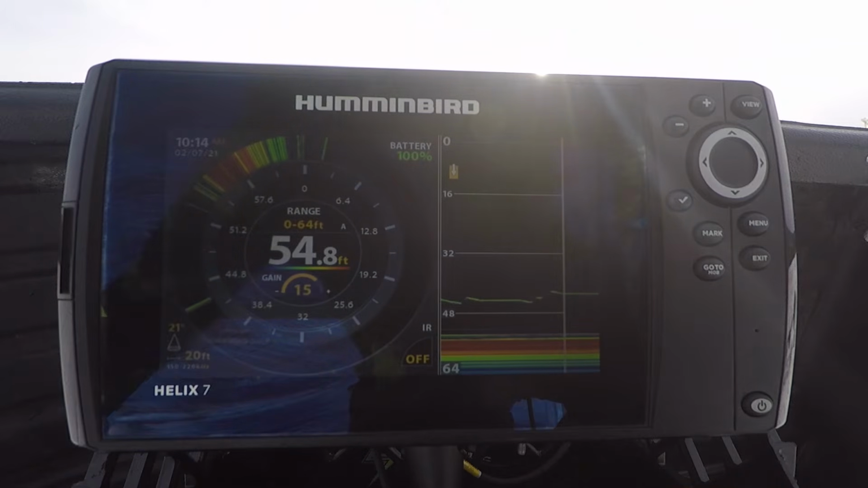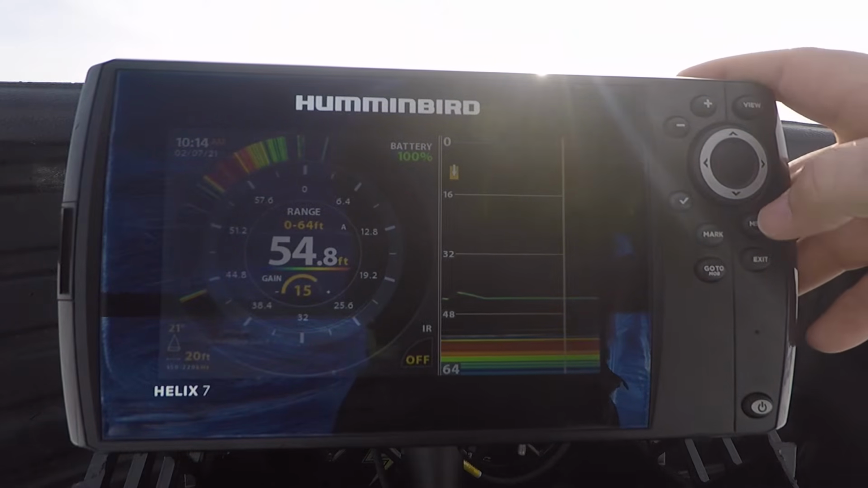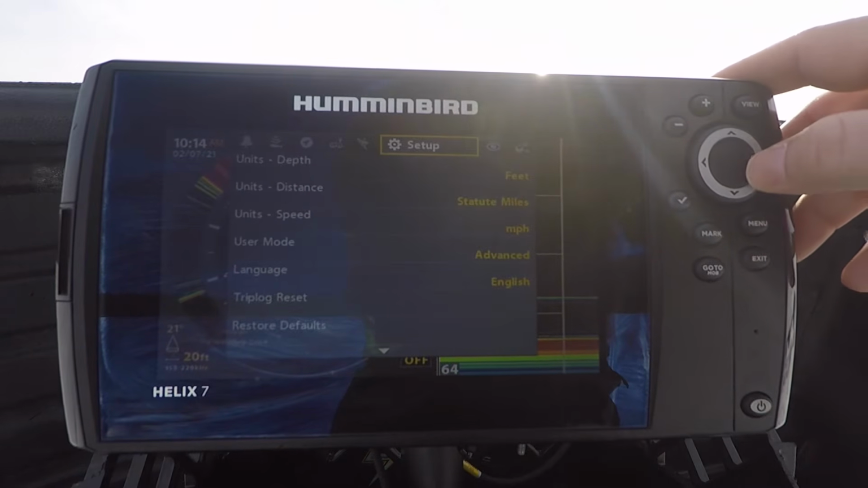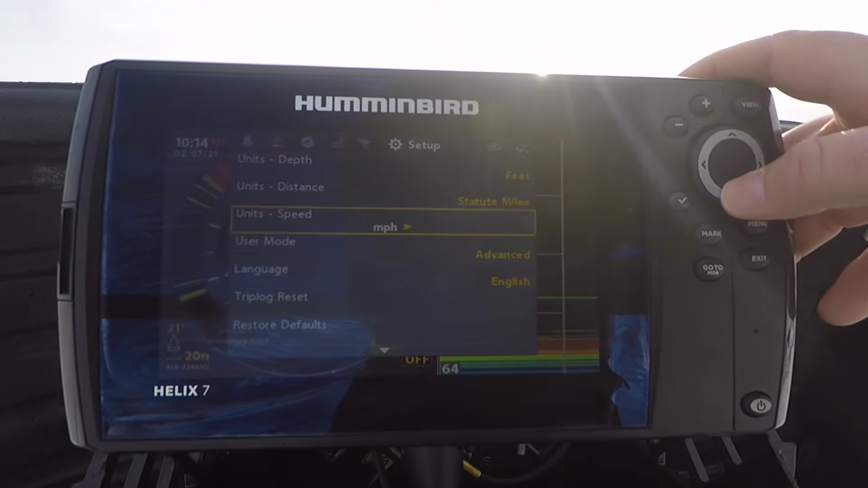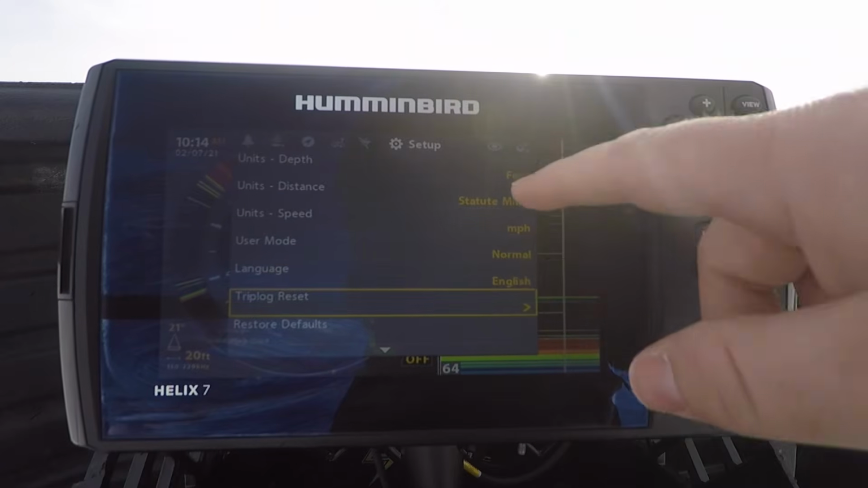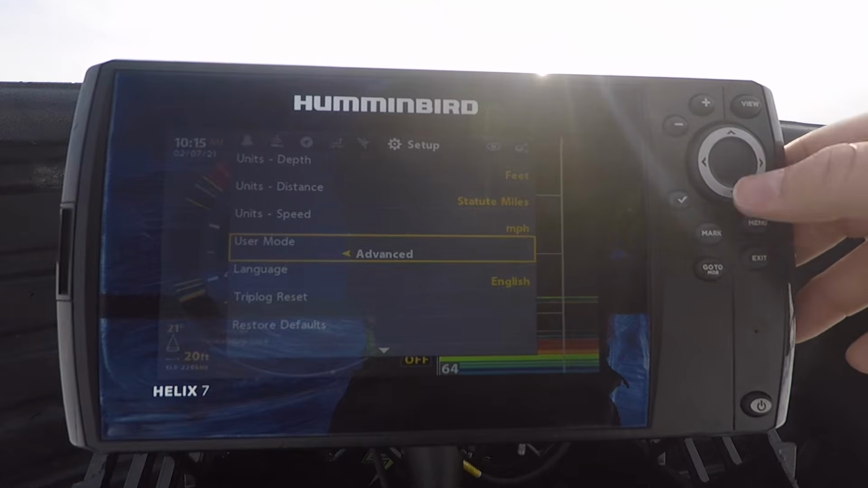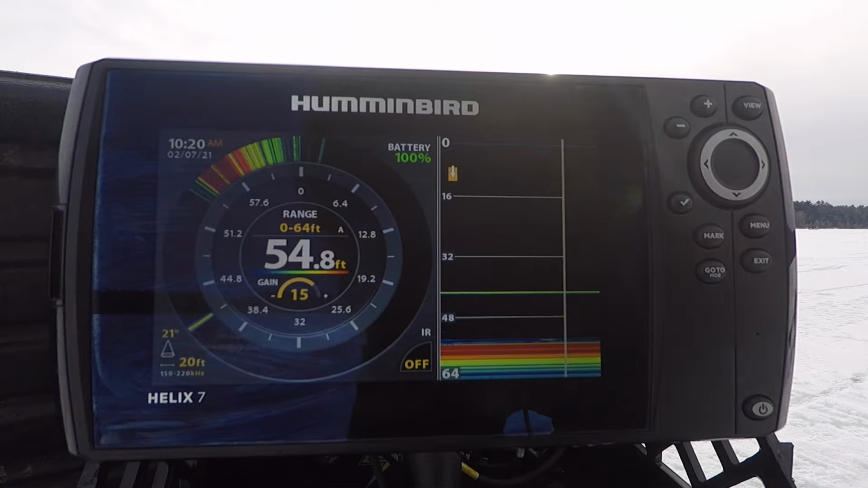So let's get right into some of the settings. I'll show you guys what I use for settings. The first thing I do when I turn this unit on is I go menu twice. So we're going to go menu 1, menu 2. I'm going to go over to setup, and I want my unit in advanced mode. Mine's already in advanced. When you scroll into it, you'll probably see yours come up as normal. I always change mine to advanced. Advanced mode just gives you a couple extra options to change around. And I actually have a couple fish on me, which I don't really want to mess around with at the moment. All right, now let's take a look at the power button.